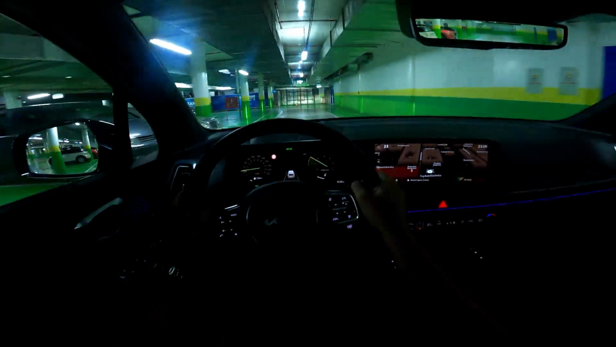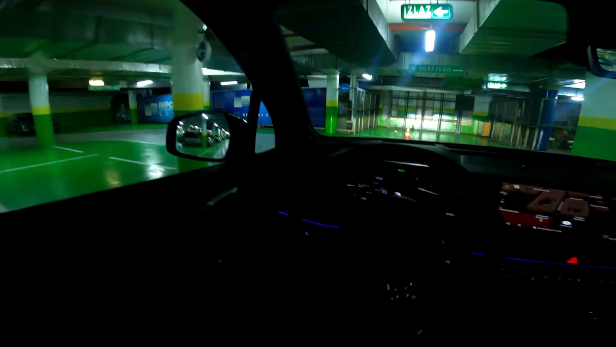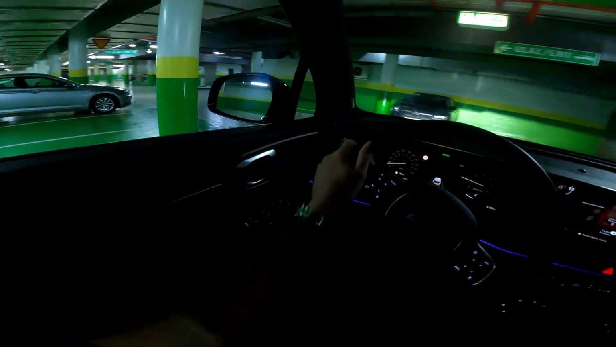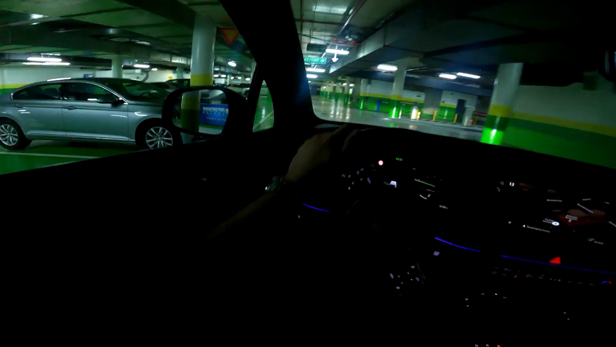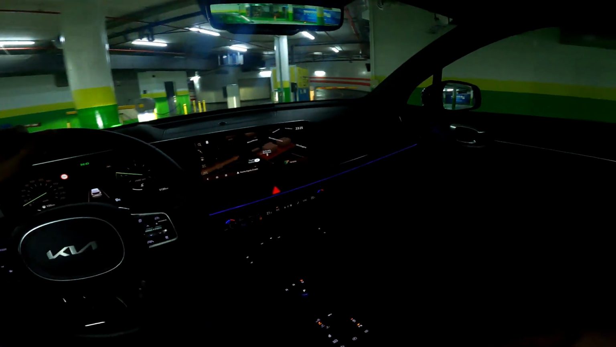It is the diesel version with a 2.2 liter diesel producing 194 horsepower, 440 newton meters of torque in this car, and 9.5 seconds is the acceleration from 0 to 100 kilometers per hour.